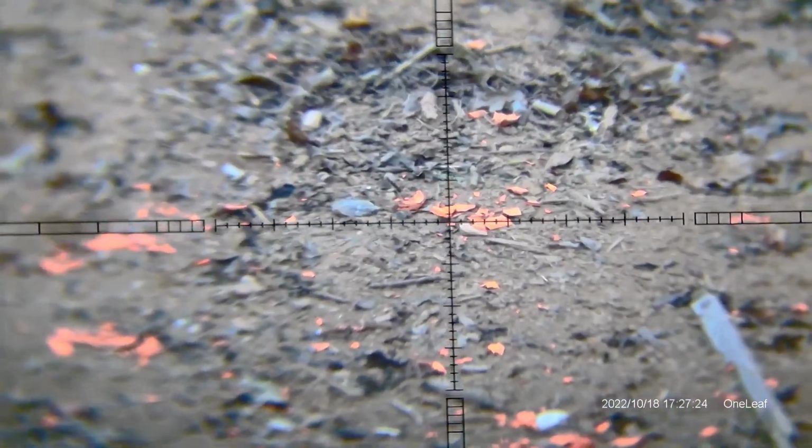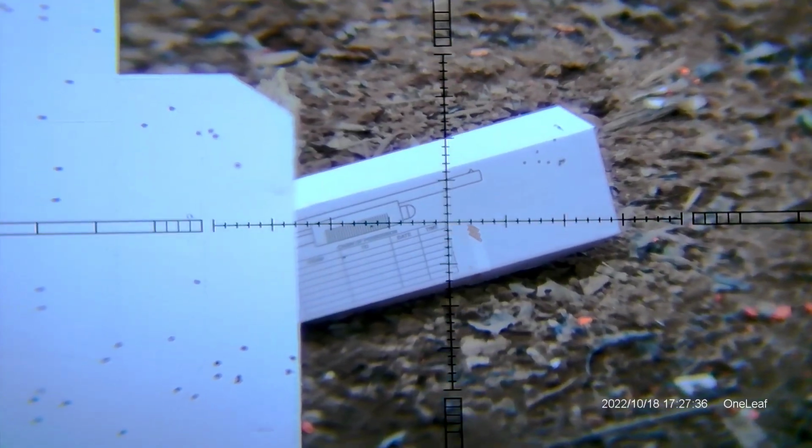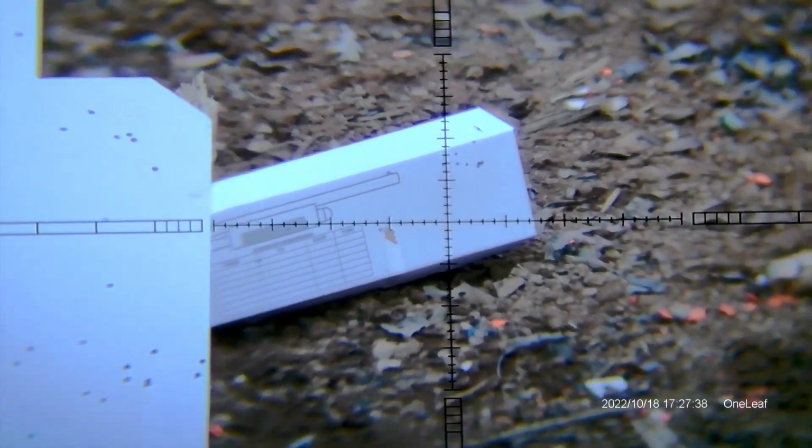And the quality of the optic is a lot better to the naked eye than this video shows. I know it looks blurry around the edges, and I'm kind of going back and forth at different ranges here, and I'm not adjusting the focus in between. But optically, it's a really sound optic. The only problem was the reticle looking like it's canted when you have the NV100 on.